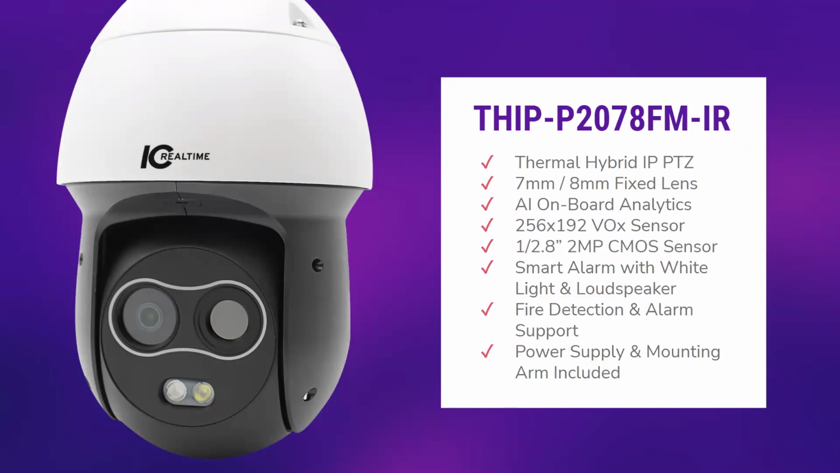Next question here. What do you mean with use of different switch to utilize two IP addresses? Good question, Lewis. So whenever you have a dual lens or multi-lens camera, whether you have a single cable run, or even in which all of ours have a single cable run with multi-lens, you only have one IP address for the device in total.